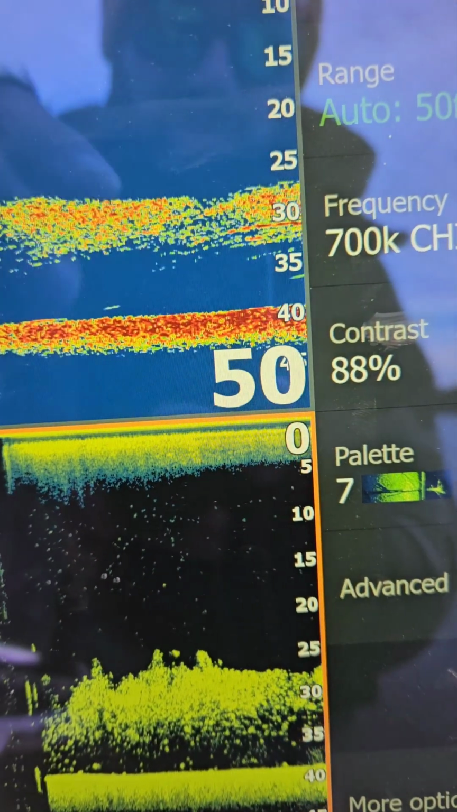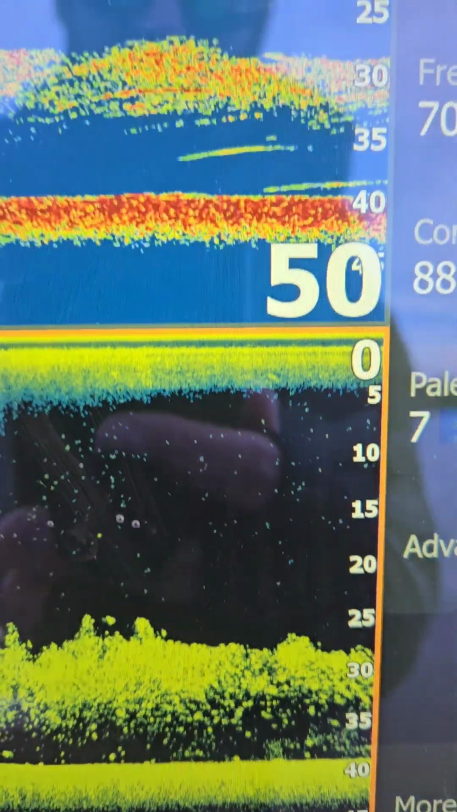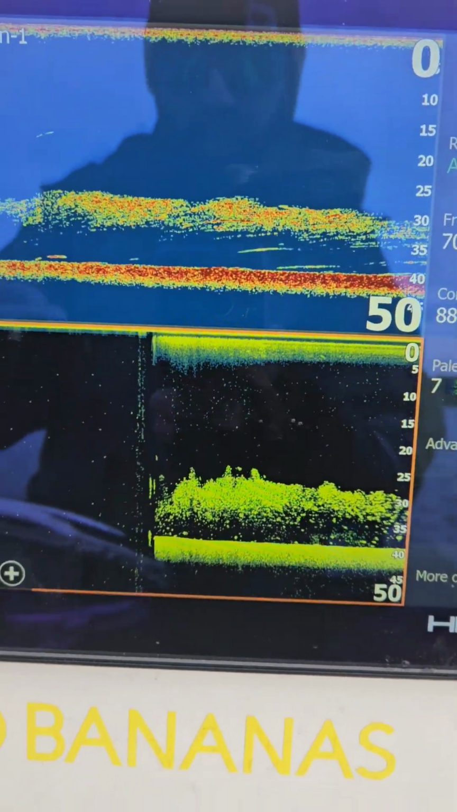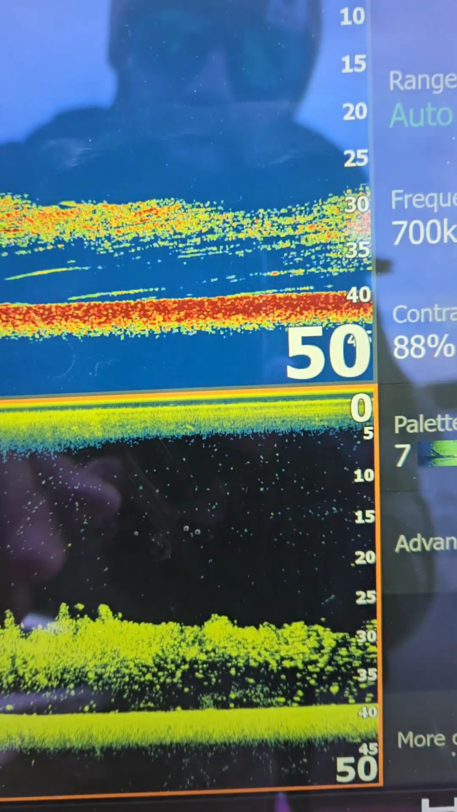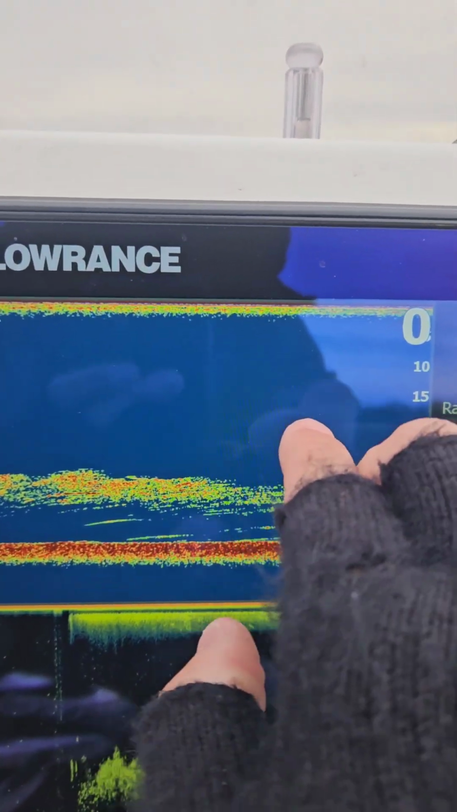All right, just got into some deeper water. Like I said, these fish kind of move down to 25, we'll call it 28 feet of water, and they're down as far as 40. So this is what I'm looking for when I'm looking for fish. Now, a lot of these crappie are going to set up right in here or even above them.